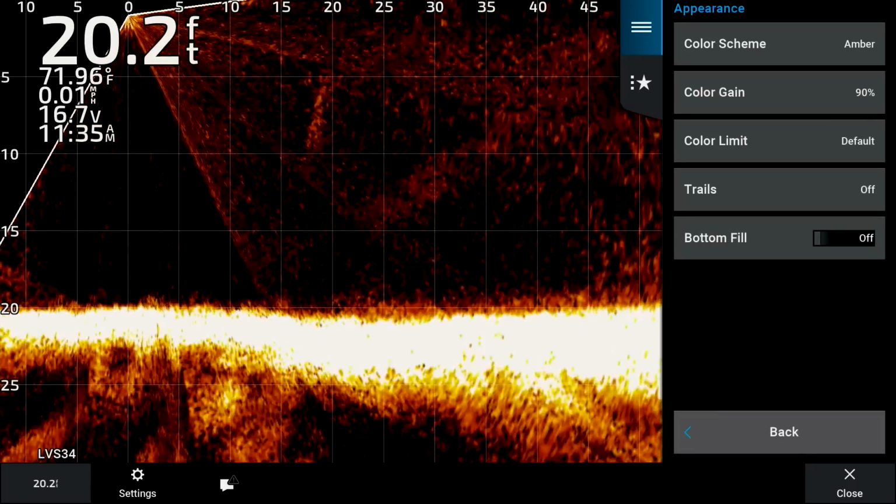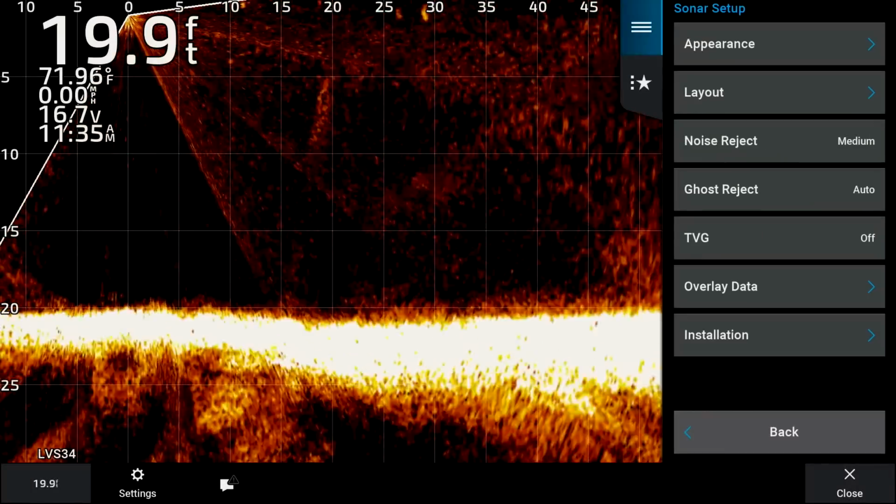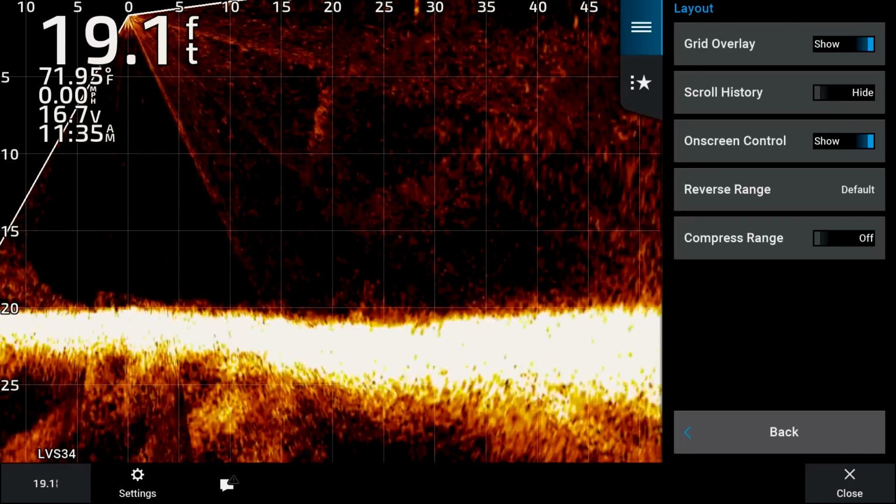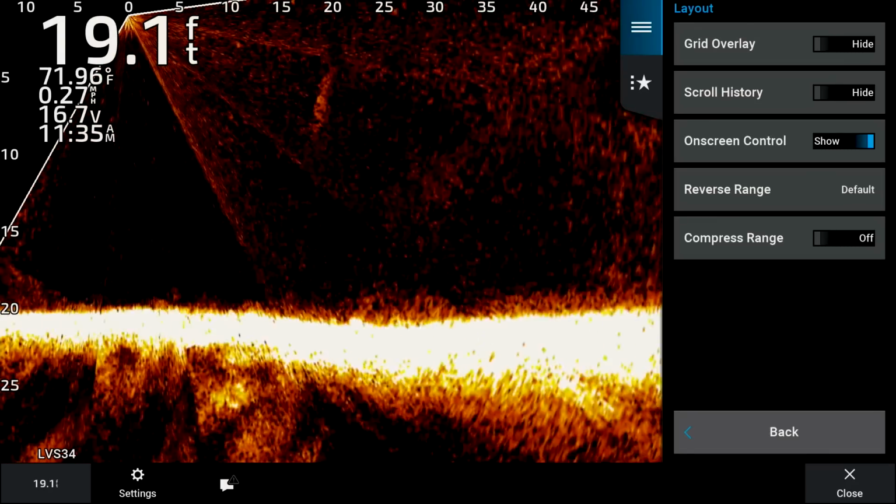So I like to keep that off. Again, that's a personal preference, just something that you've got to play around with. Let's keep moving on here. Layout. Grid overlay. As you can see right now, there's a grid overlay on this. I'm not a huge fan of that. I don't like clutter. I always get rid of that right away.